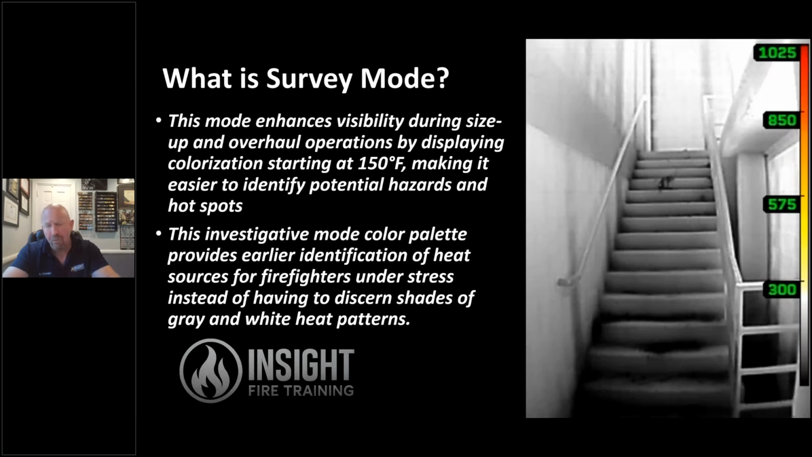Here's where I want you to really start honing in on why this is important. I have been teaching now for 16 years and been trying to get firefighters to pay attention to grayscale. And not under stress, when we're watching a video or doing training, we can all see grayscale convection currents pretty well. But when we go into an actual fire, sometimes these convection currents are hard to see and easily missed.